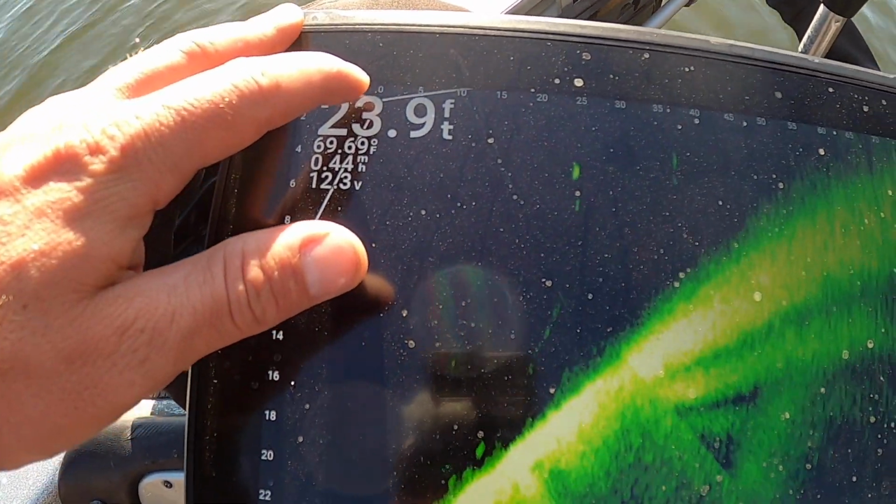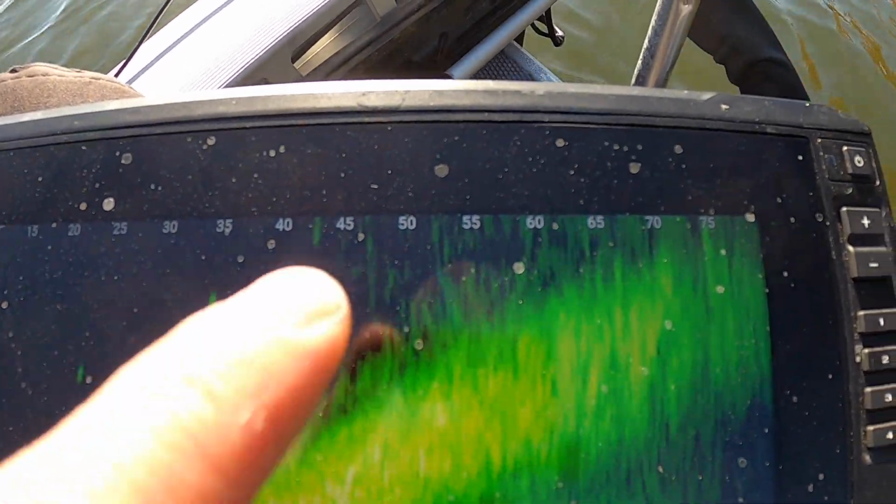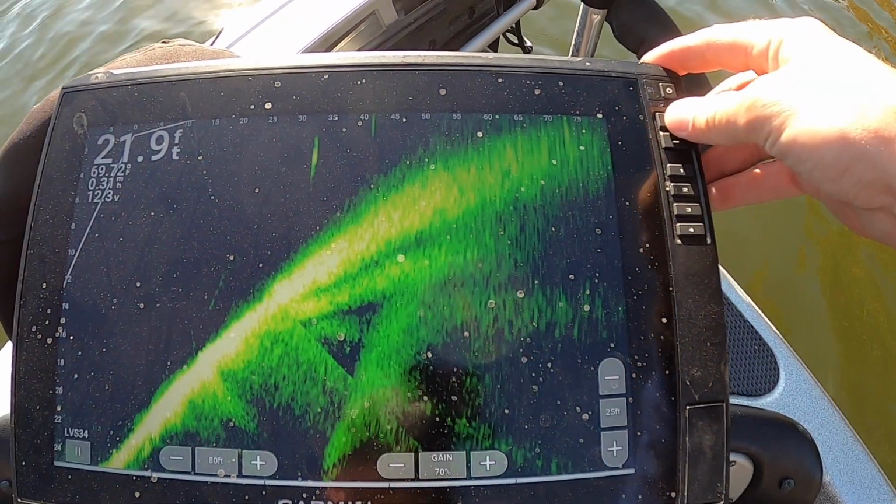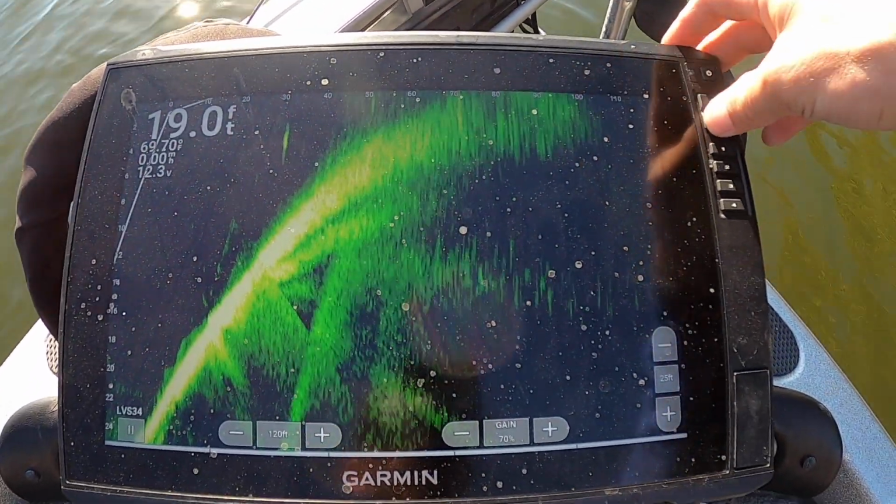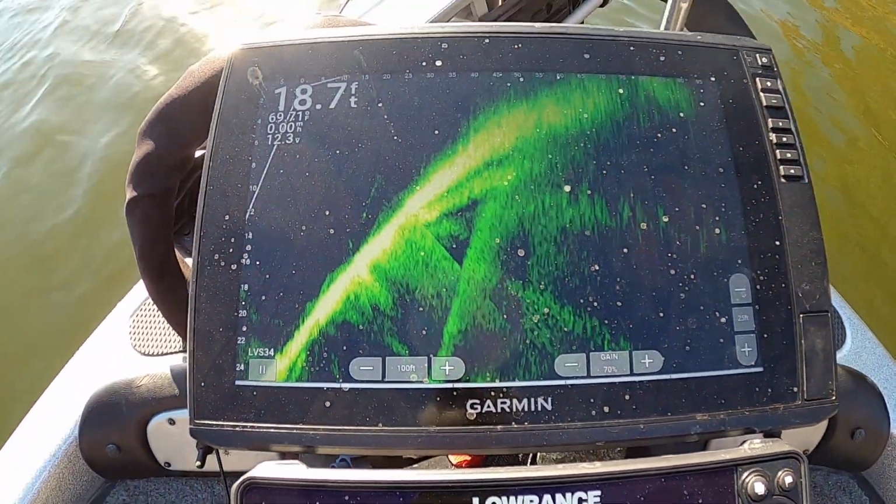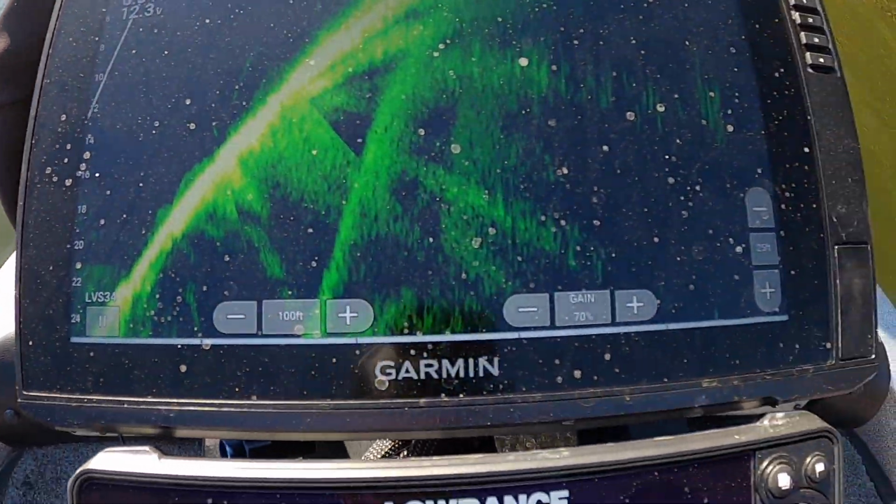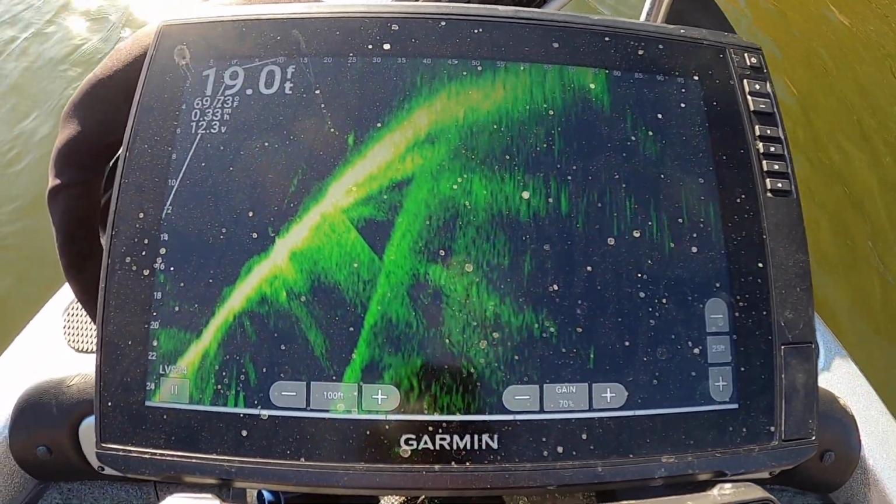Just a refresher of what we're looking at here on the screen. This is your beginning point, so this is your lateral distance away from you. So you can see up here, 50, 55, 60, and so on and so forth. On the Echo Map units, plus or minus, you can run this in, run it out. If I'm bass fishing, I'm normally running it right around 100 feet or so, looking out. And then as far as your depth, which is this side here, so how far down you are, I'm normally running that about 10 feet or so past the depth that I'm fishing.